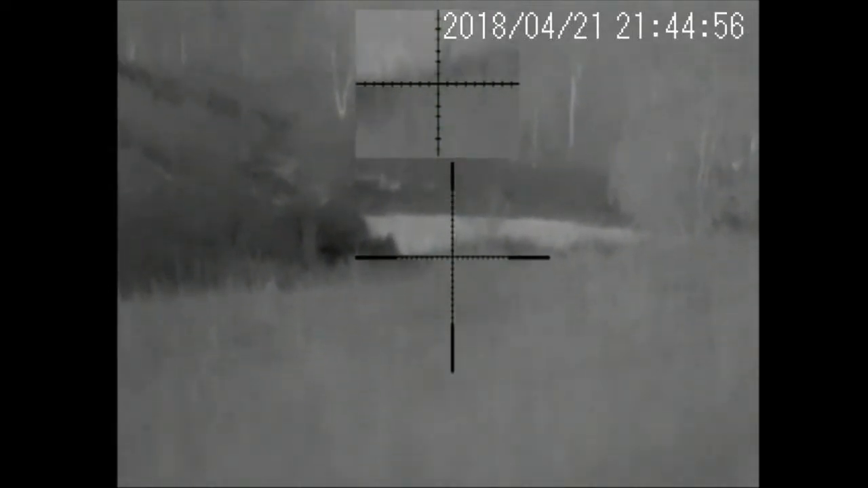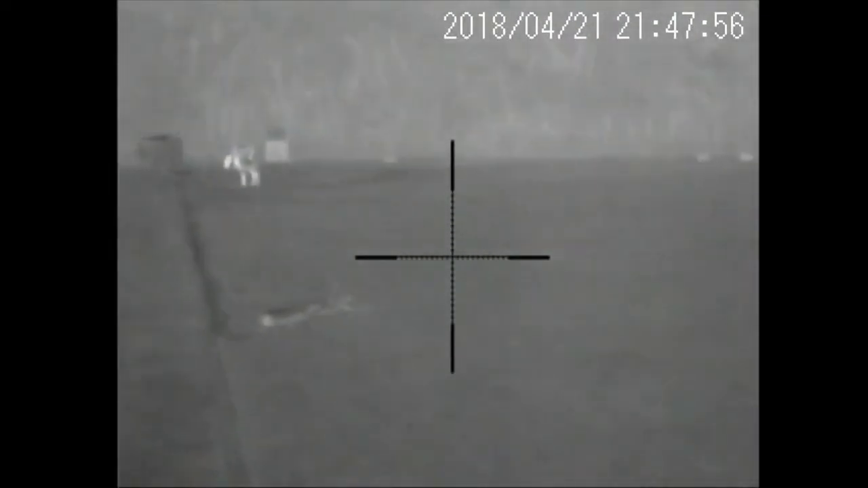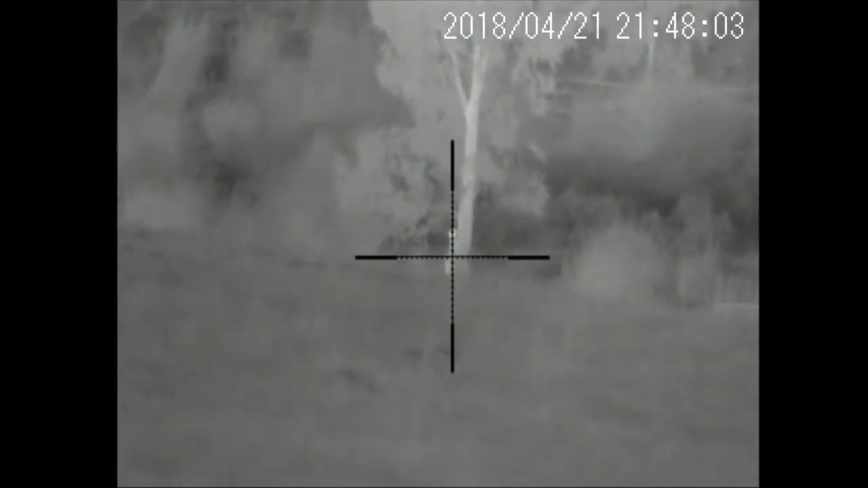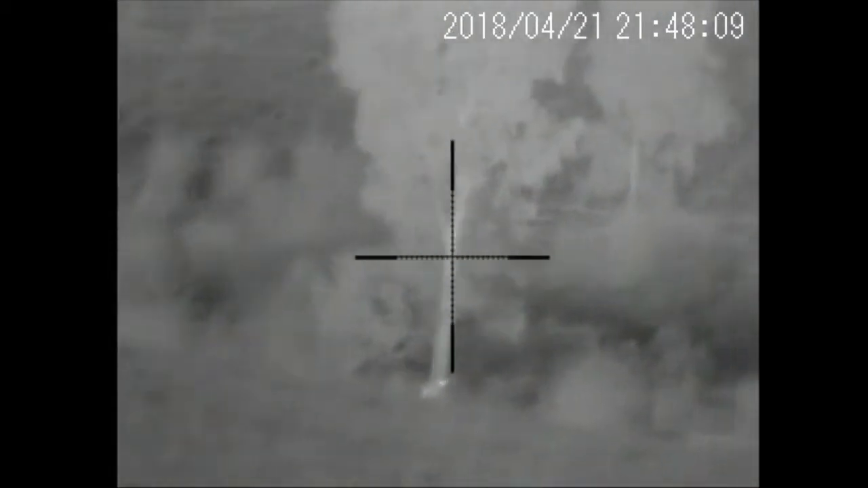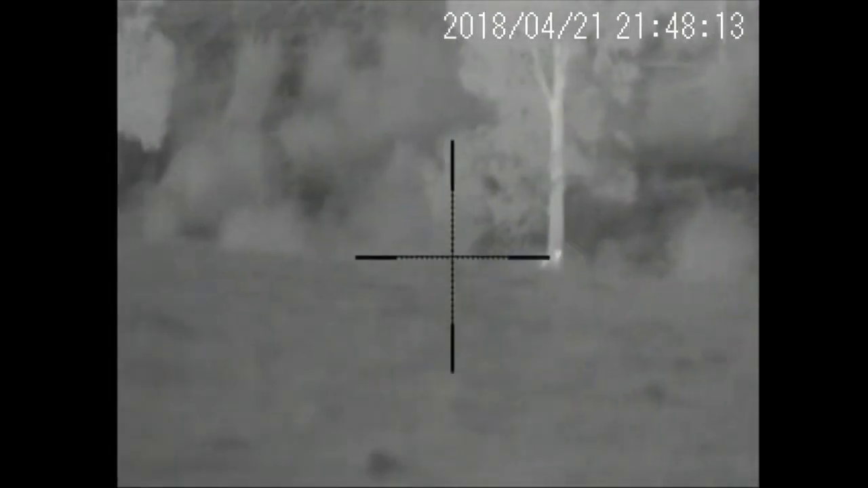And what I immediately started doing is I stood up and started calling again straight away, and probably about 3 minutes later a second one came in. So it's a good tip for young players is always continue to call for at least another 3 or 4 sets, just to make sure there's not a second or third one coming in.